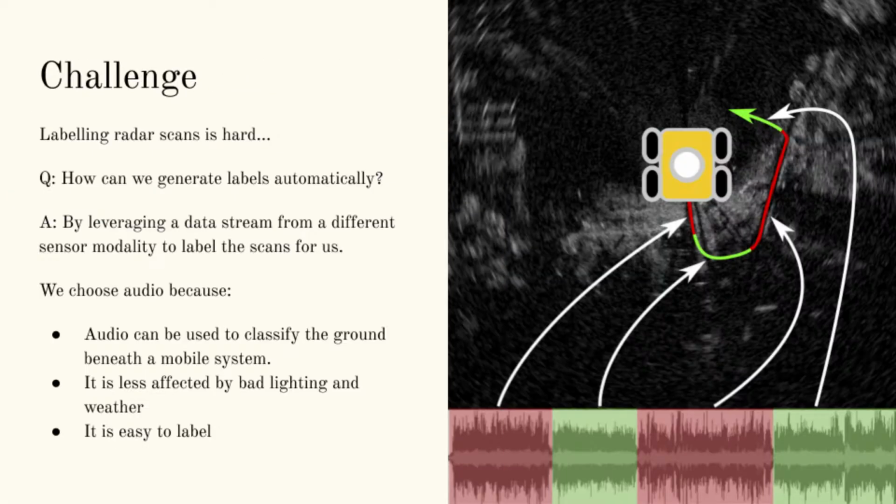In order to train a system to segment the desired parts of a scan, we must first label the scans. It would, however, be very time-consuming to label thousands of scans by hand, and so we would like to generate these labels automatically somehow. Our solution is to use a data stream from another sensor to label the scans for us, also known as weak supervision.